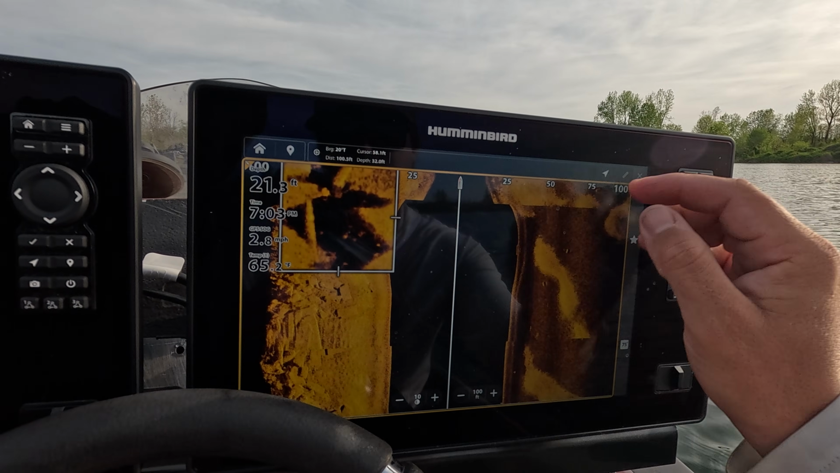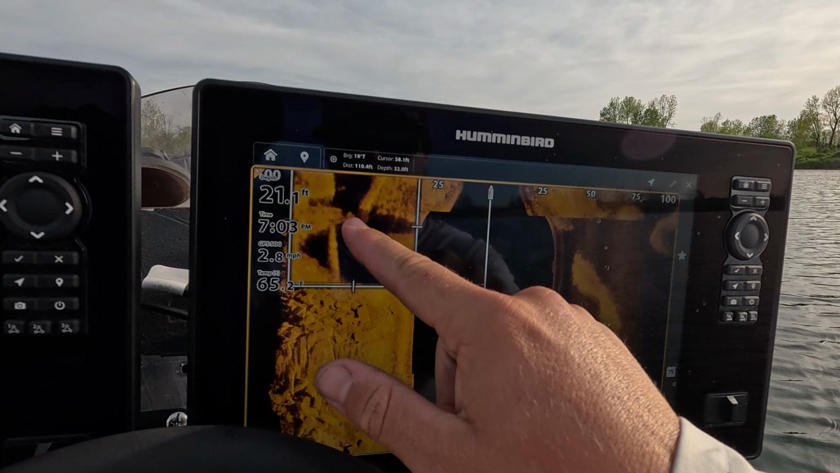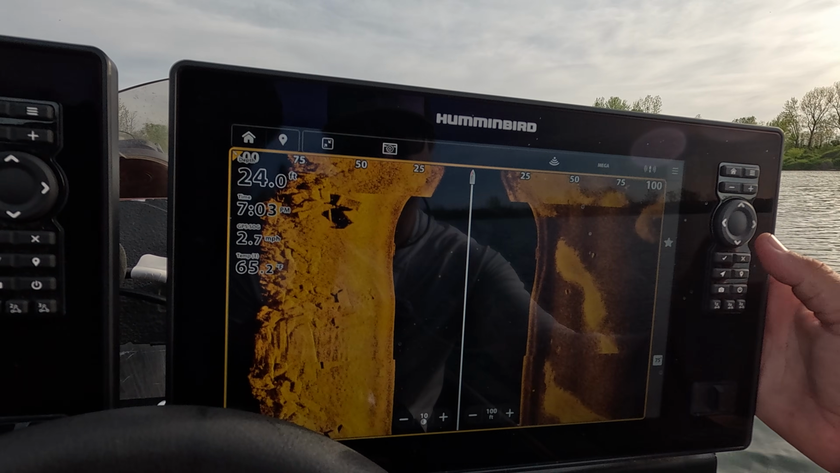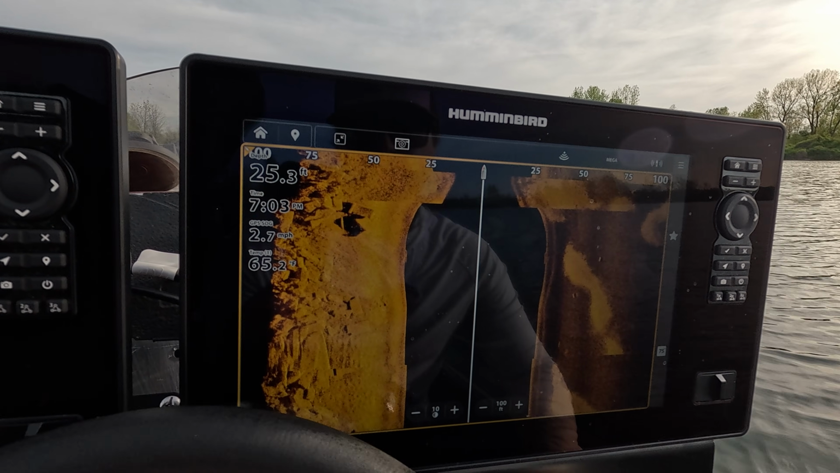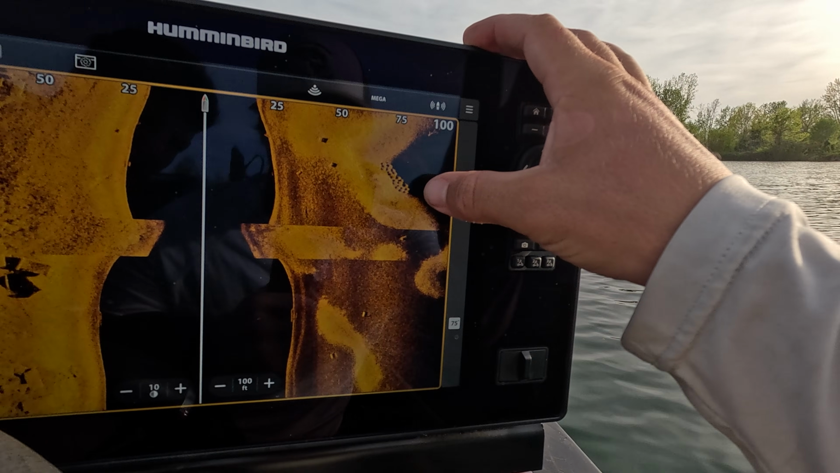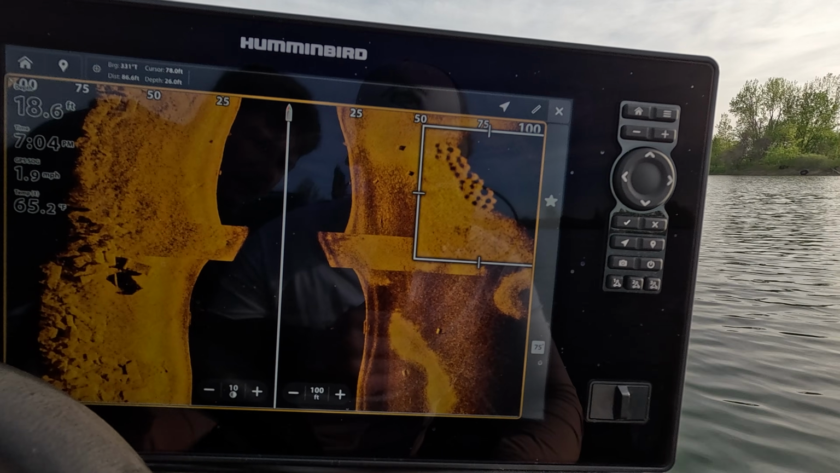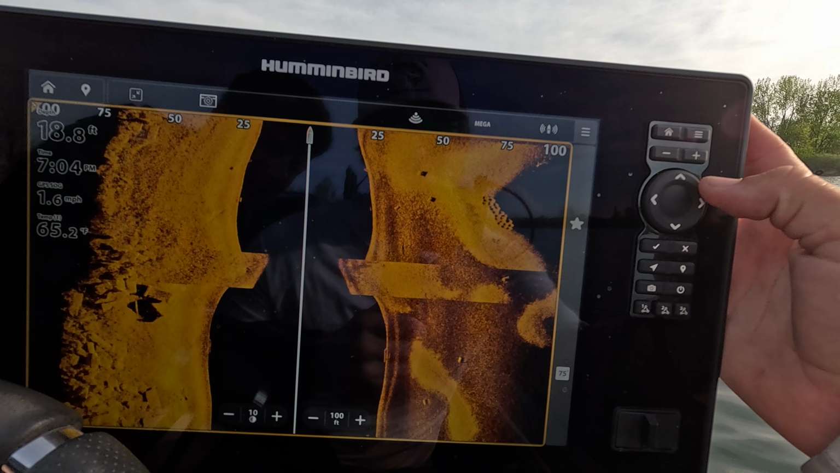You can zoom in two or three times on this unit and really zoom in and see the detail. So really cool there. Here's some bluegill beds over here on this high spot. You can see detail is just really incredible on these units.